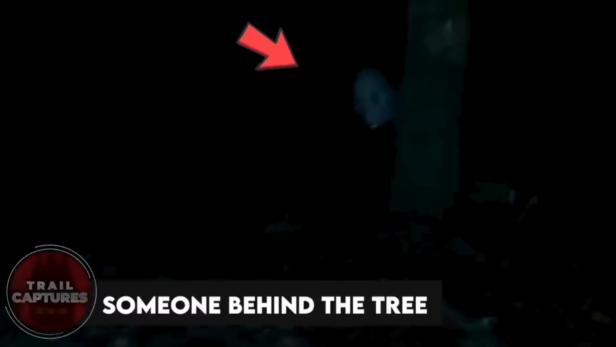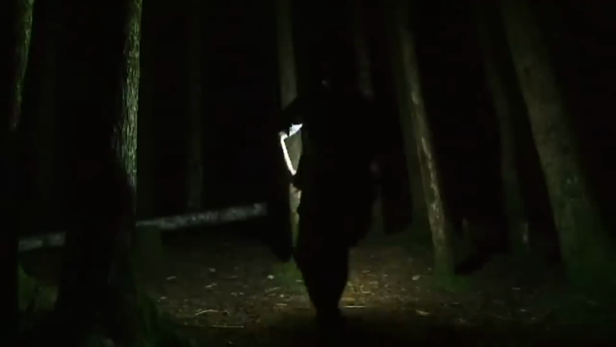Someone behind the tree. This video was recorded by a group of friends who were looking for ghosts and other unusual beings they thought would be present there. And that's exactly what they happened to come across. They were hearing strange noises, and when they went deeper into the forest to investigate, they saw a weird creature staring at them from behind the tree. As soon as they spotted it, it disappeared.